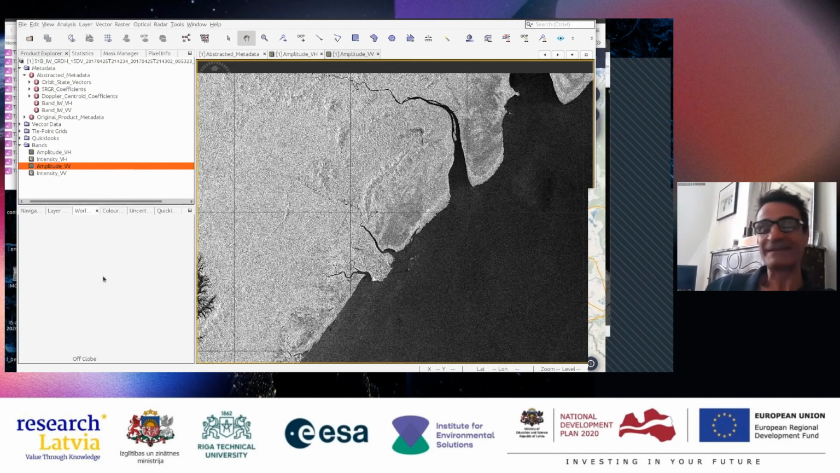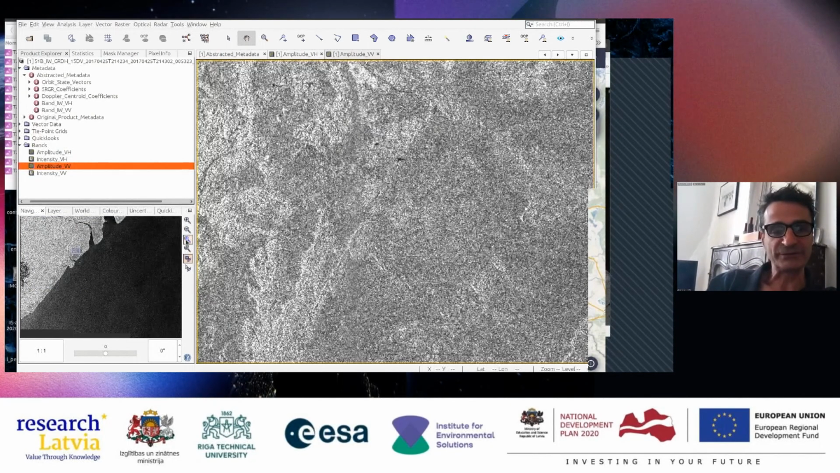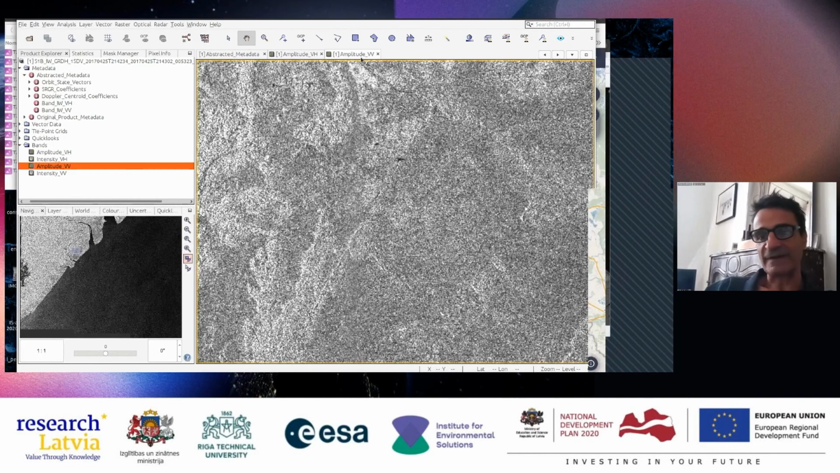So here, if you go to navigation and you click here to get the full resolution, you can see the differences between VH and VV. In different polarizations, you have different responses depending on the surface state.